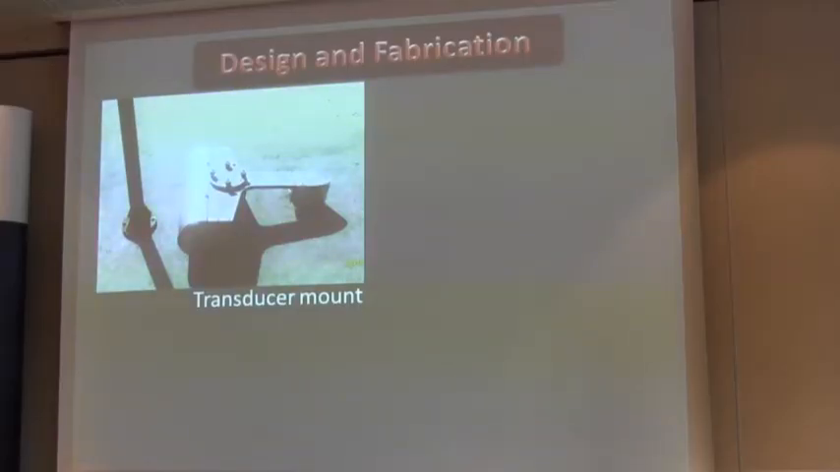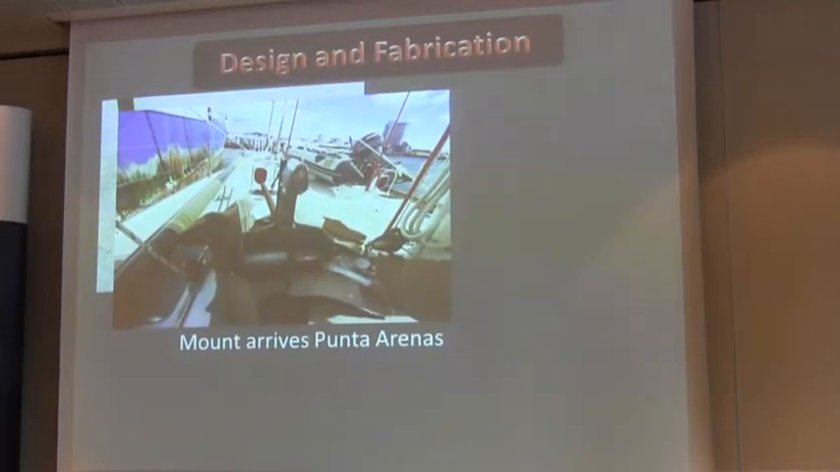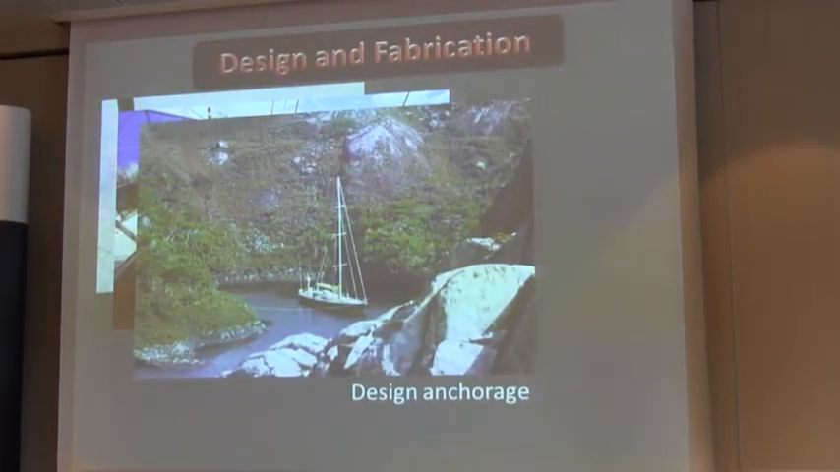Okay, so let's have a look. We got the mounting frame, where the multi-beam transducer was going to be mounted. We got that to the boat, which happened in Punta Arenas, in the Straits of Magellan. As soon as we got it on board, we had a 2-week expedition, but at least I had the mounting bracket to work with. And it didn't take long for me to look at it when we got down to one of the anchorages, buried right in the heart of Tierra del Fuego, totally remote, but a really nice, quiet little spot.